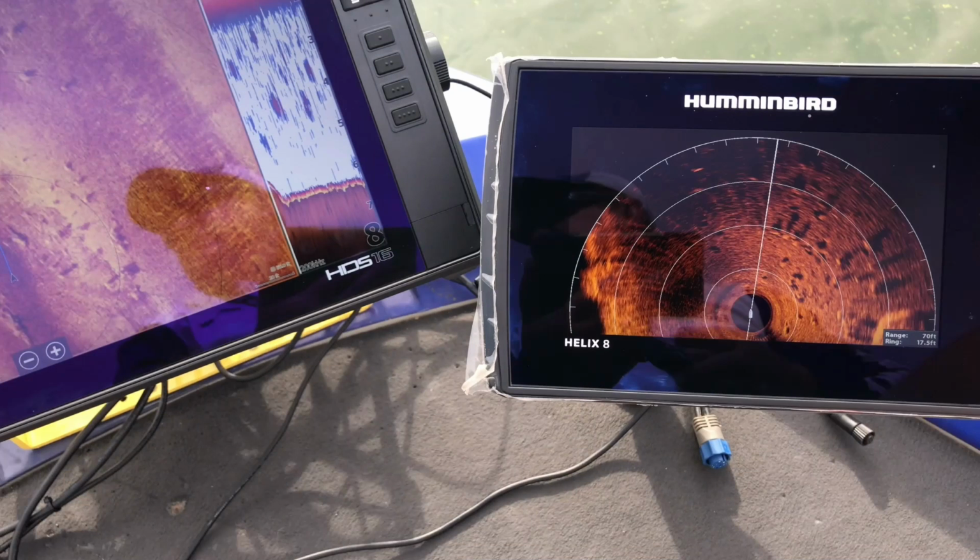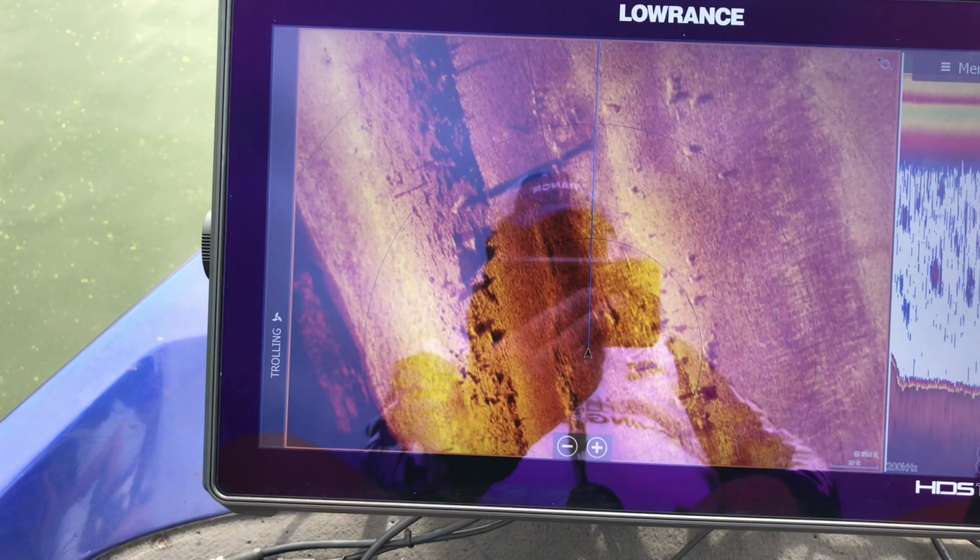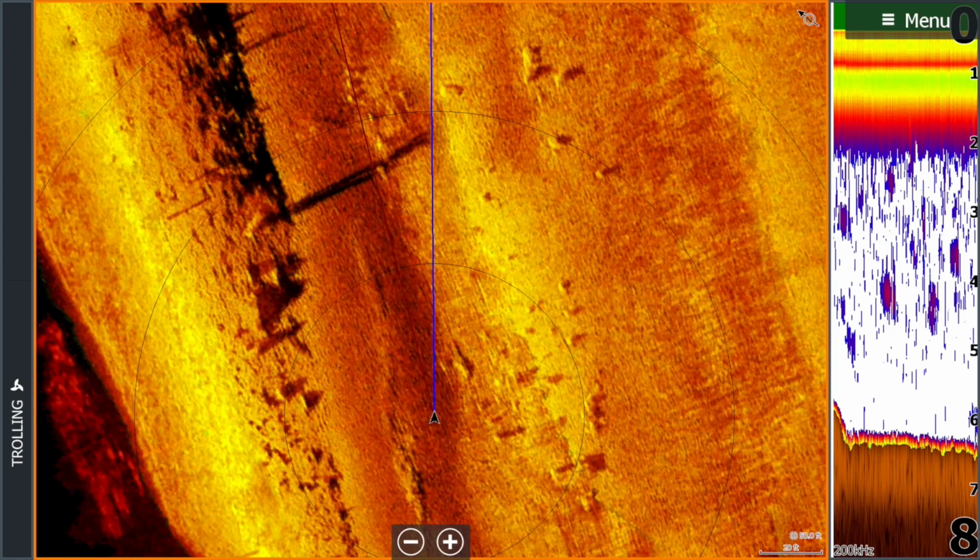But let's just roll back a bit. Right. Can you see? Let me put myself back. Other shoulder. You see this side here? This is moving up into the shallows. Look at all this stuff here. This is valuable stuff. There's some standing timber there.